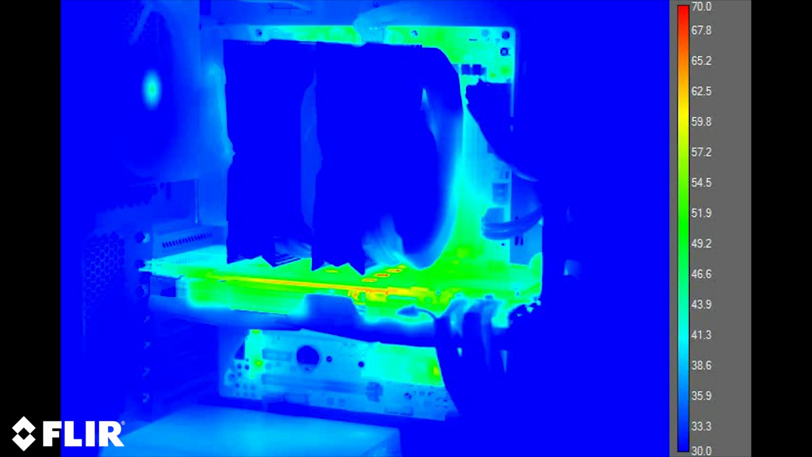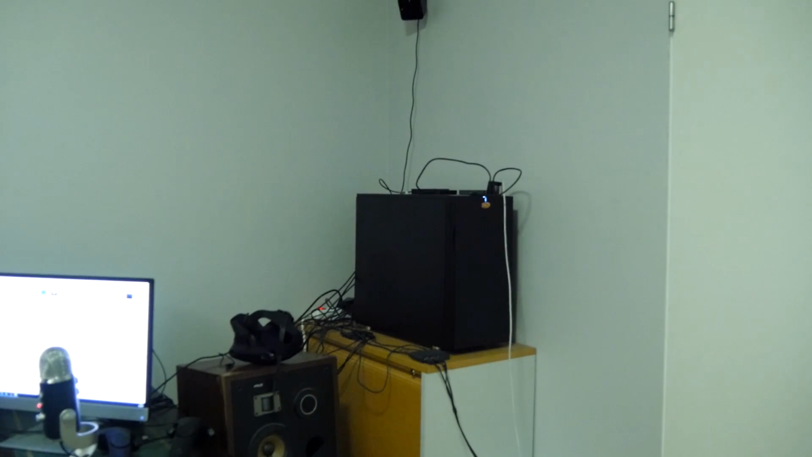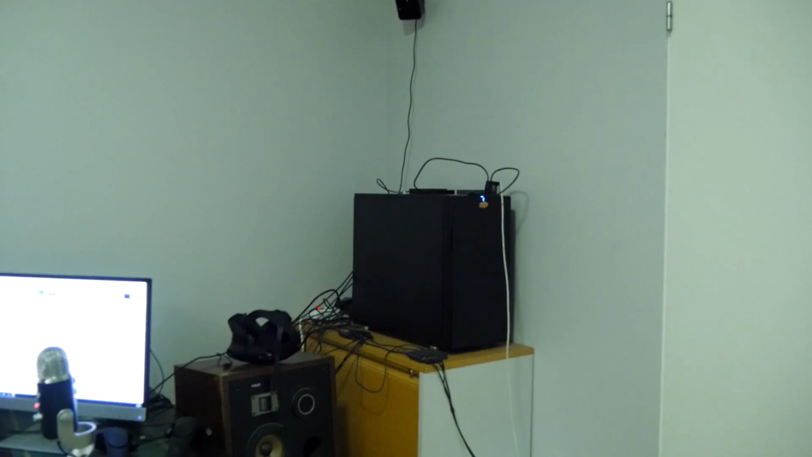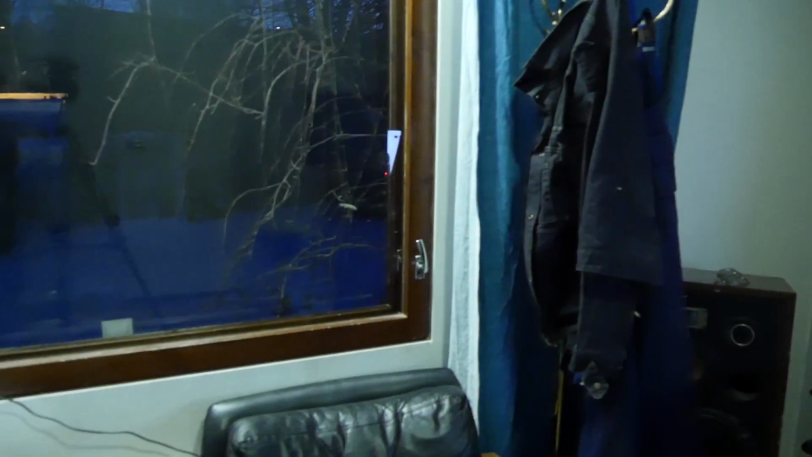So let's try. And this is also an extremely easy thing to do. You don't even have to open your computer. Just take that black box out of there and put it outside.